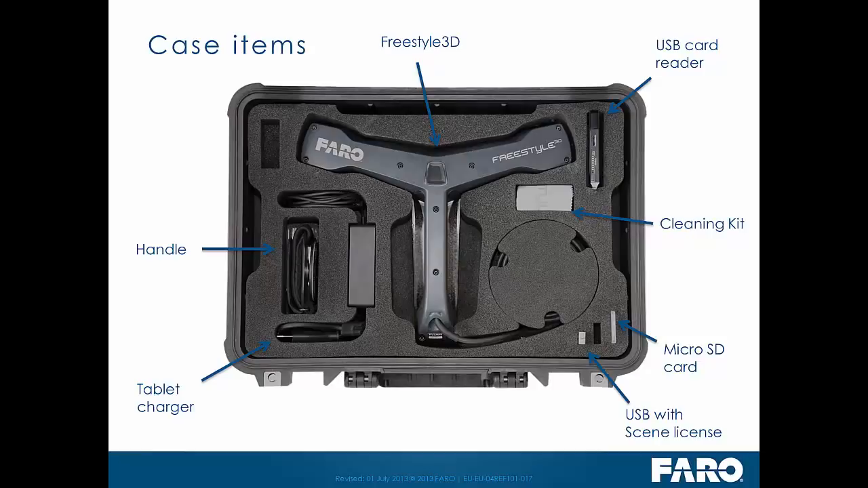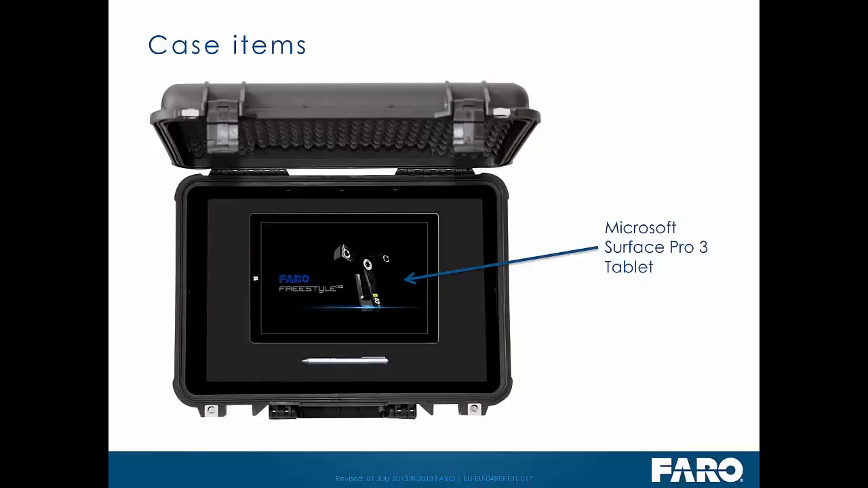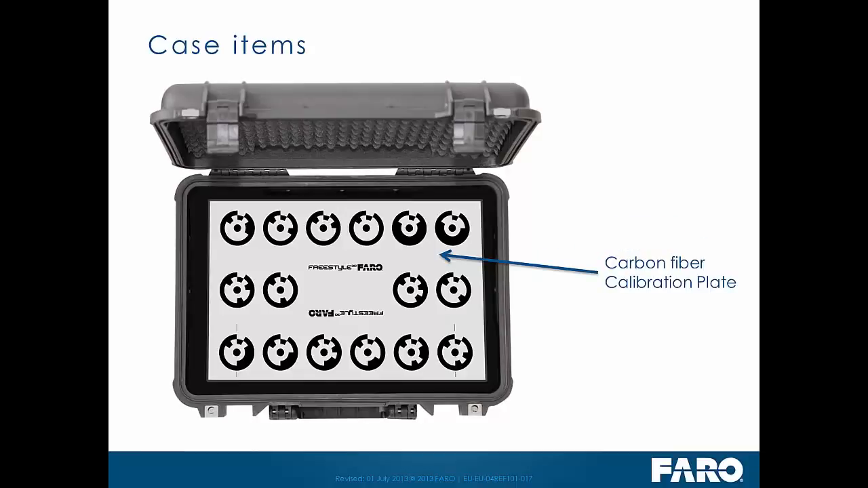Here you can see the device at the center with the charging cables, the handle on the left, and all the USB card readers. On the next level down is the Microsoft Surface Pro 3 tablet with pointing device, and at the bottom you have the carbon fiber calibration plate. Each plate is unique to each scanner. This enables the calibration to be done by the user as and when required.